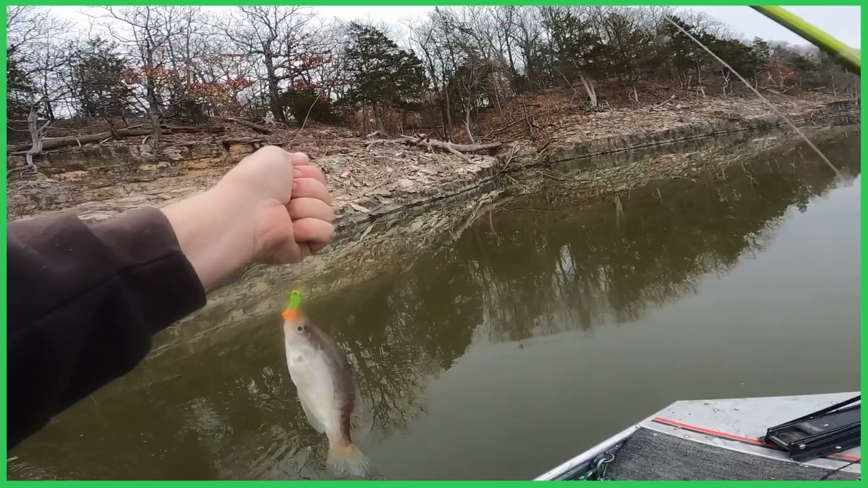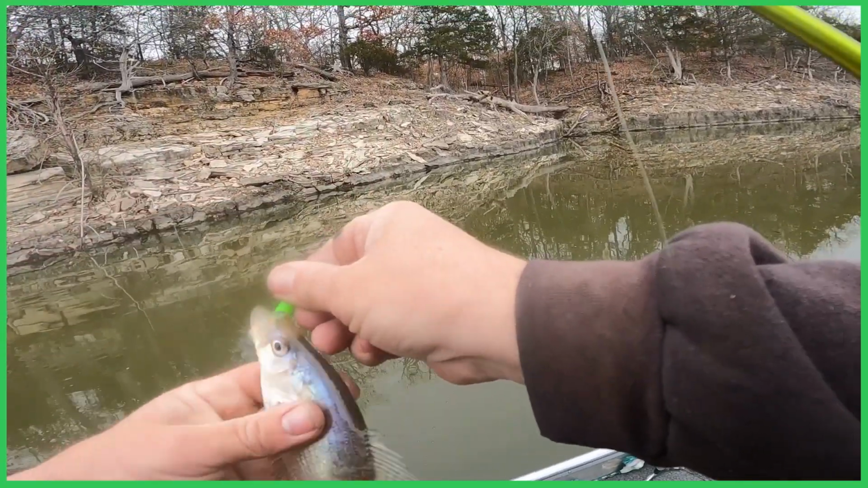Now there is a whopper crappie now, let me tell you. Woo!